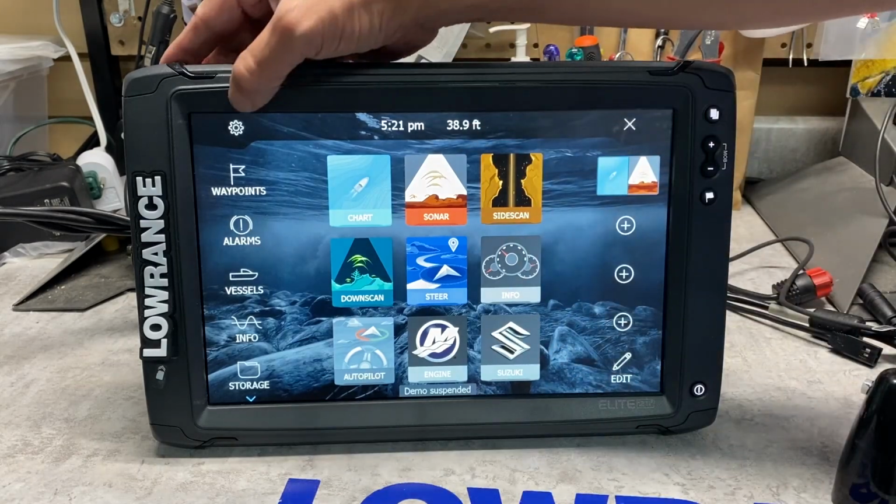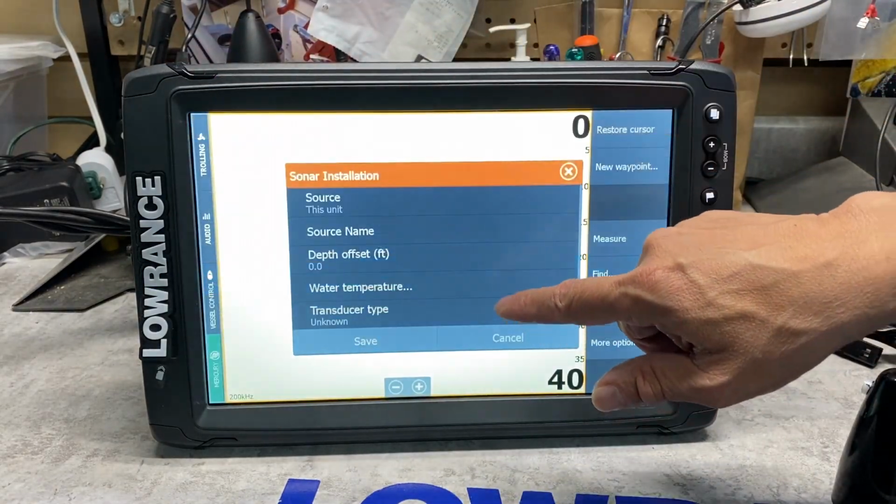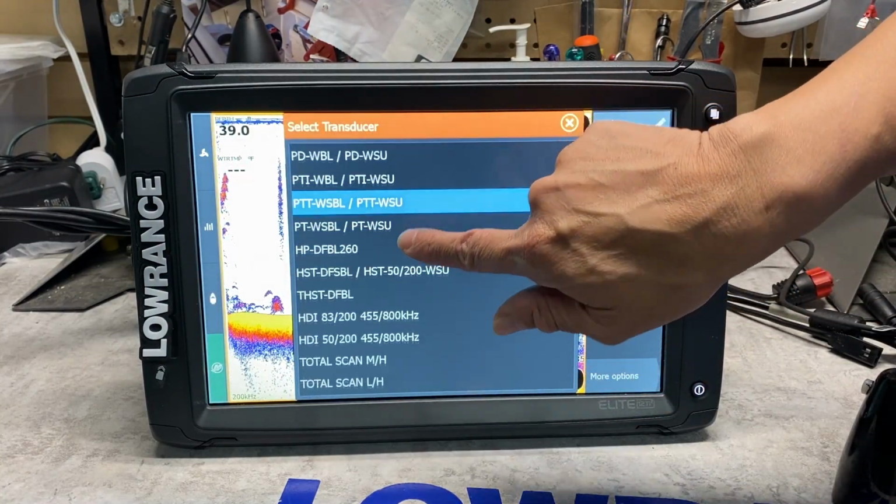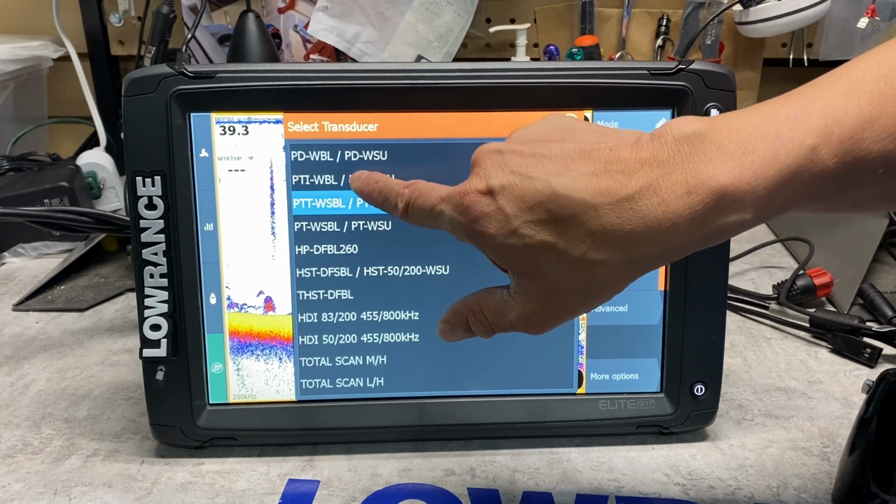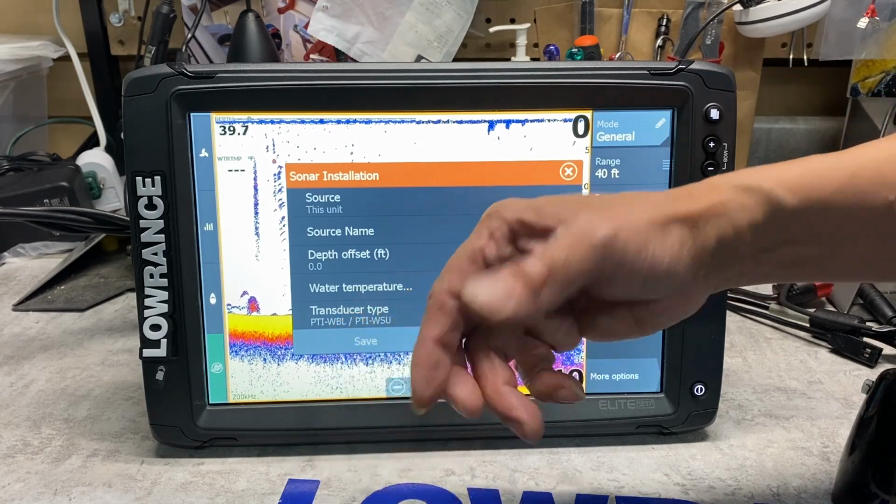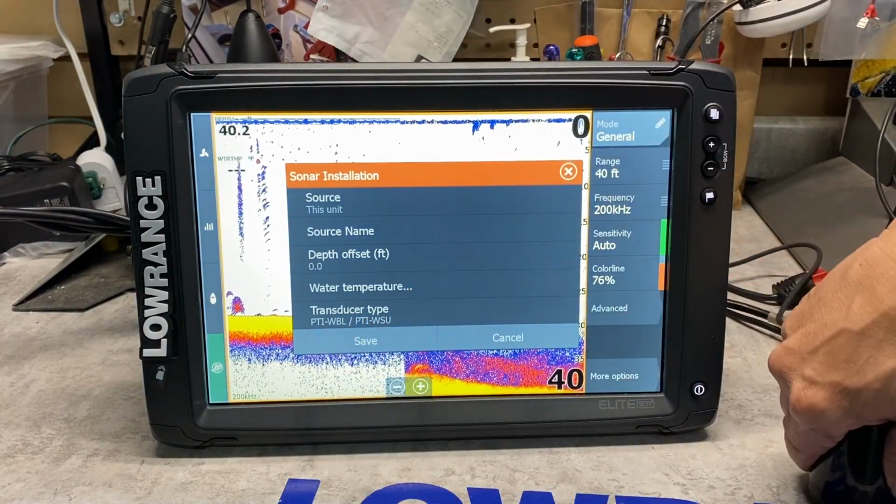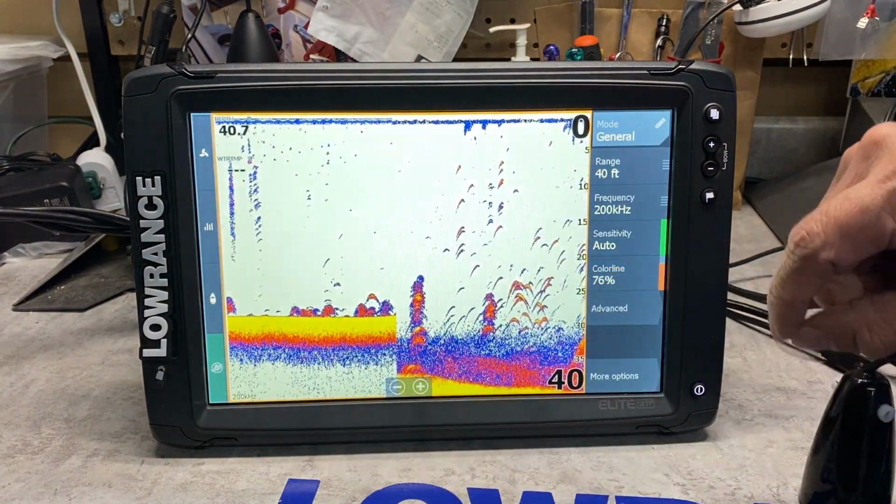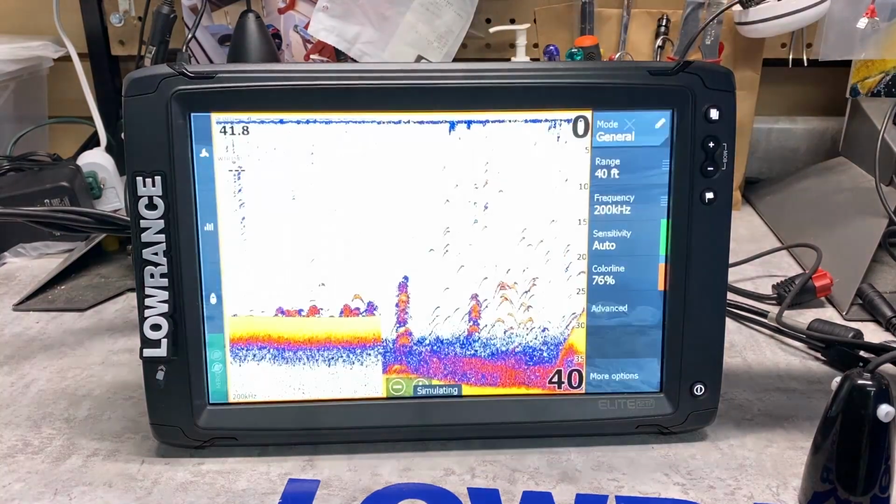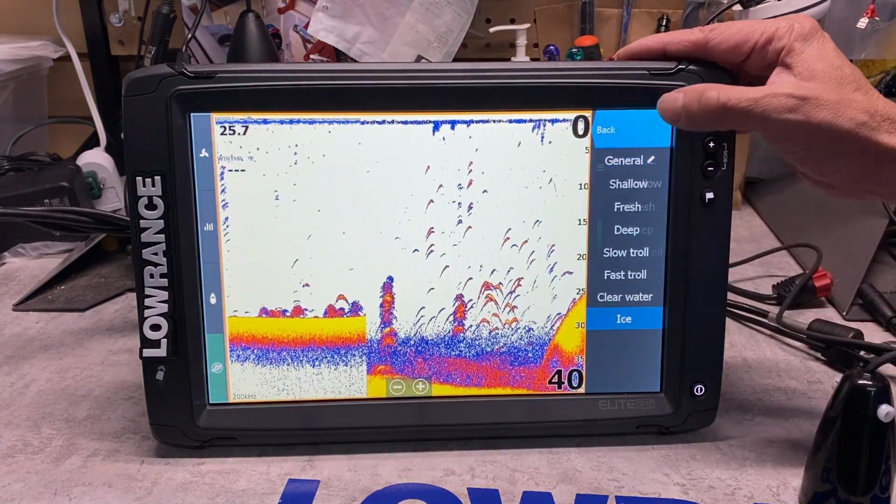First thing we're going to do, hit the gear button, go to the sonar button, installation, and we're going to tell it that we have the ice transducer. The ice transducer in Lowrance talk is the PTI WBL. That means it's turned on the ice crystals and it's set up this unit to this transducer. So we save it. The next thing we're going to do, we're going to go to the fishfinder screen. We're going to go to the ice mode because we're ice fishing now.